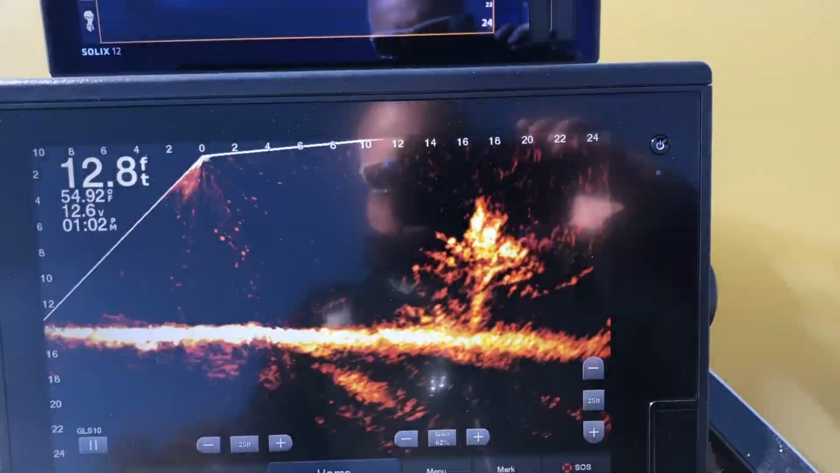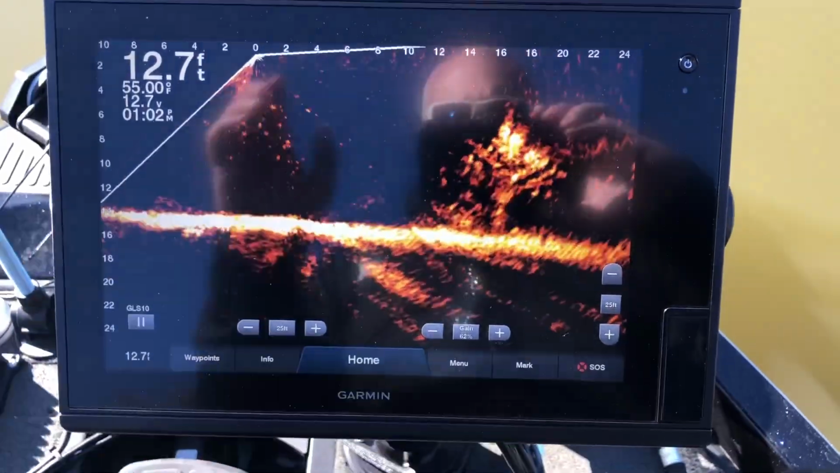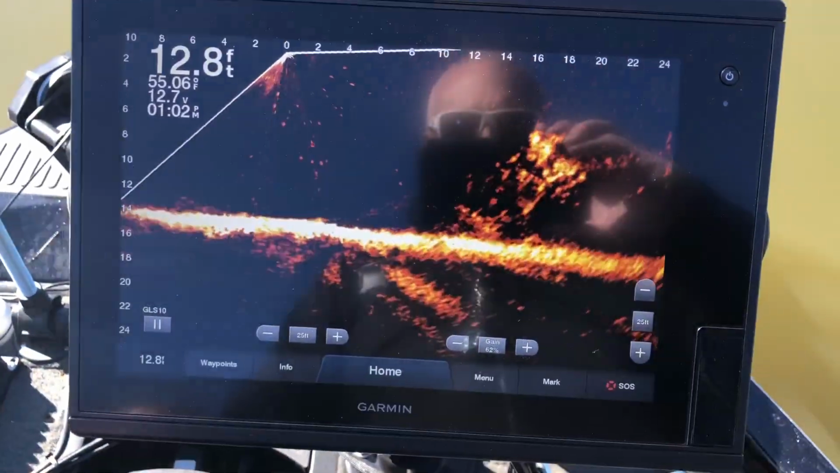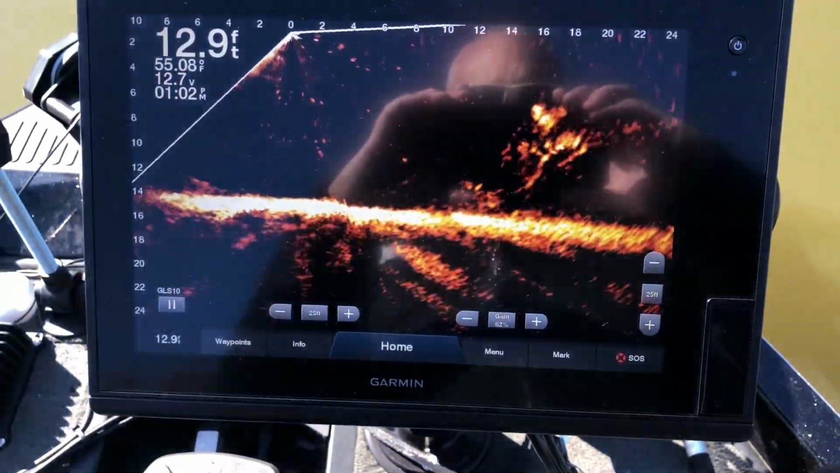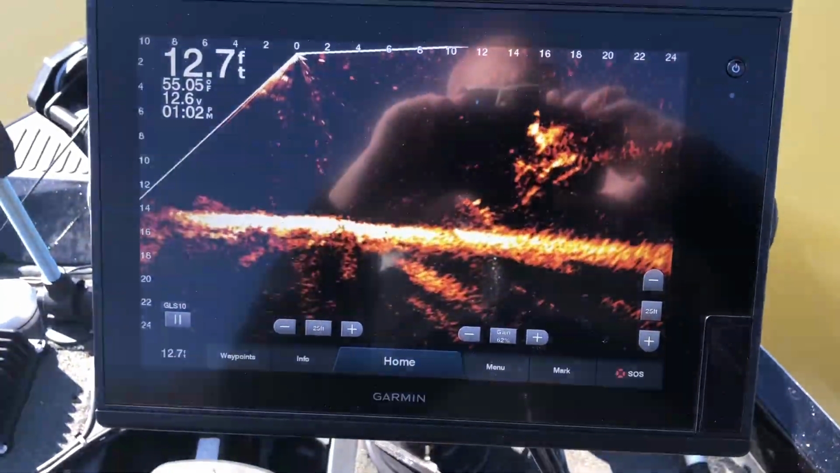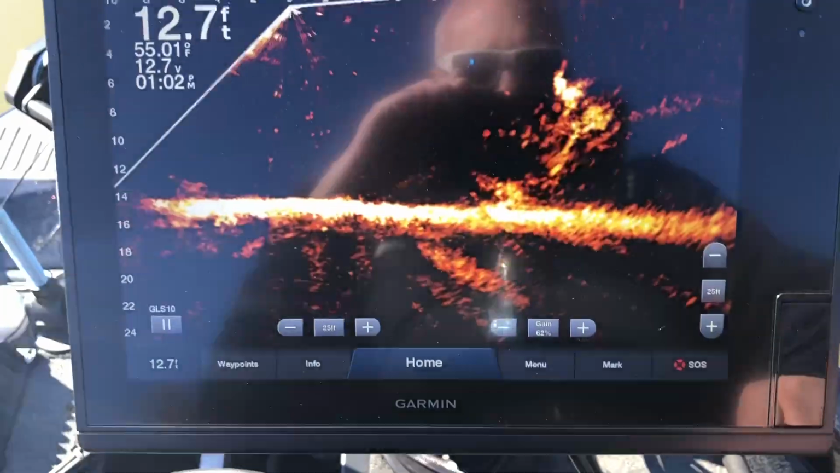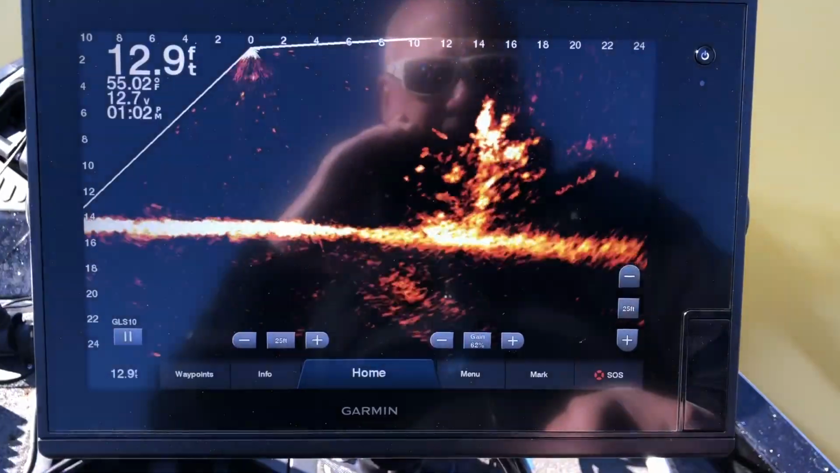This particular model of Garmin, I don't know, the screen is different than what Humminbird uses. It's not as crisp, especially in sunlight, you can't really see. But I'm going to show you the settings that I'm using right now on the Garmin. Let me see if I can hold the phone and get it.